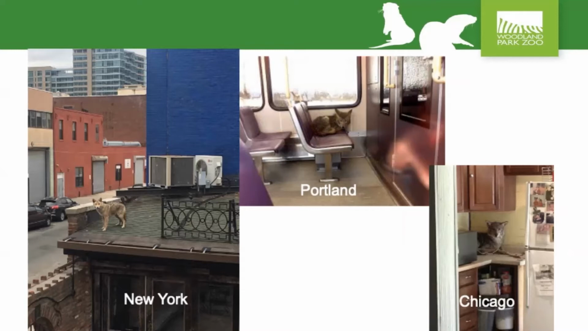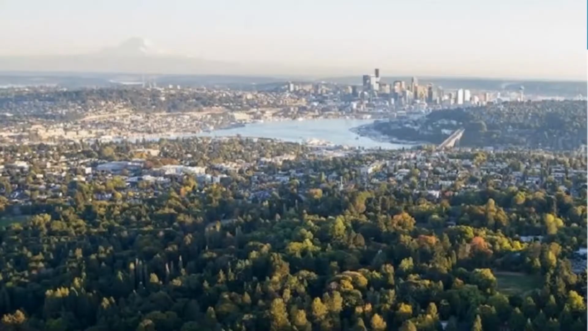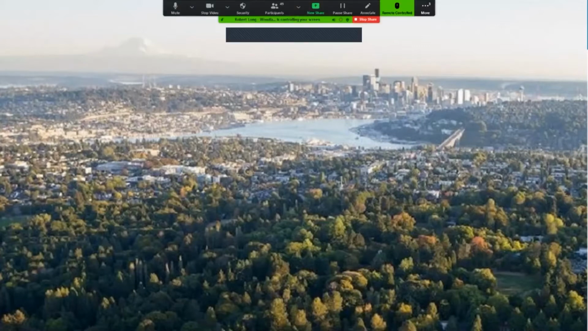And increasingly, sightings are even happening in very urban areas, places like New York. This is a shot from a train in Portland of a coyote, and even in Chicago. So wildlife are starting to make themselves a little more comfortable around people. And a lot of this talk is going to talk about how we can try to coexist better with wildlife.